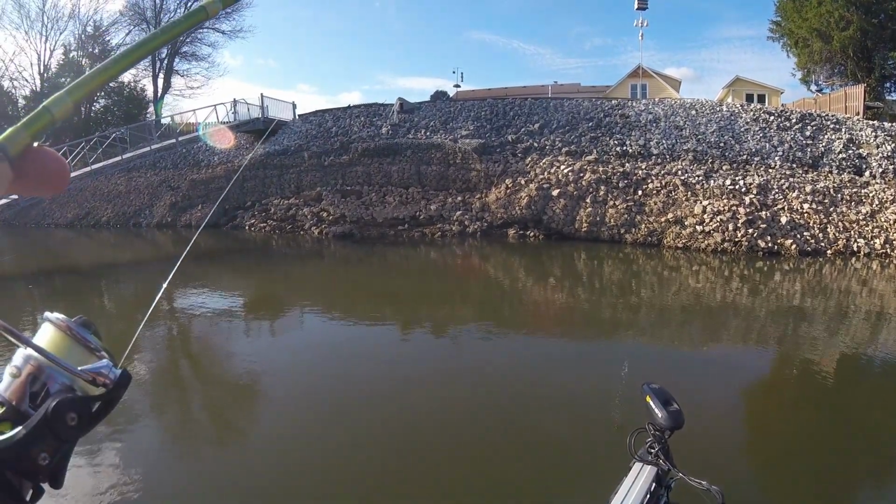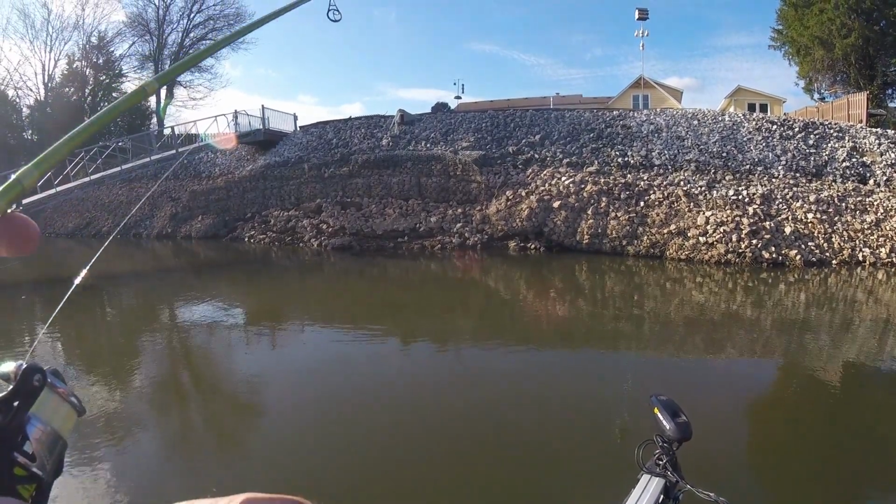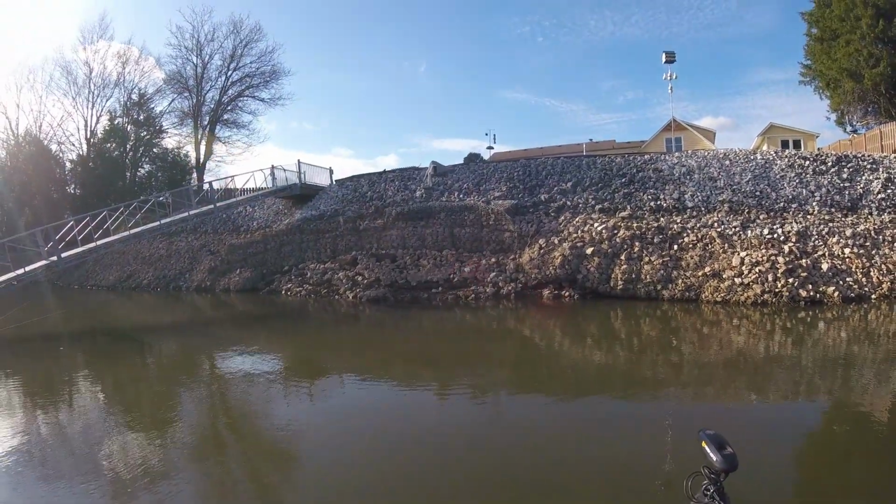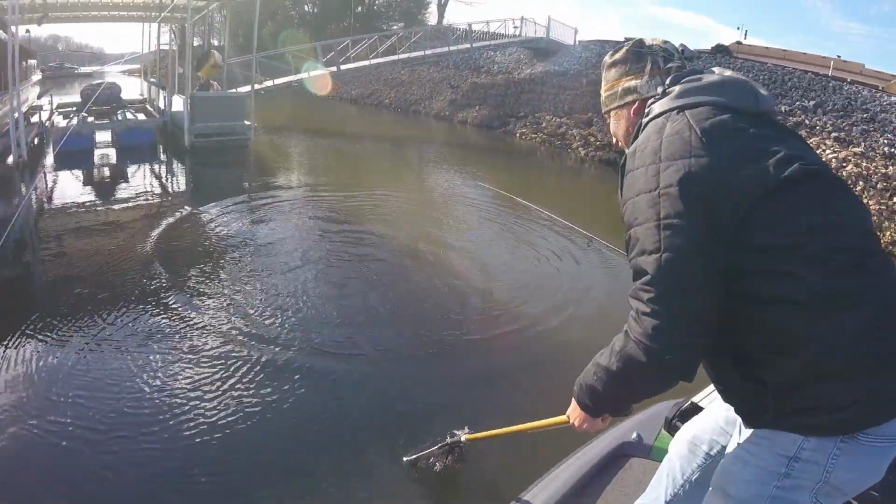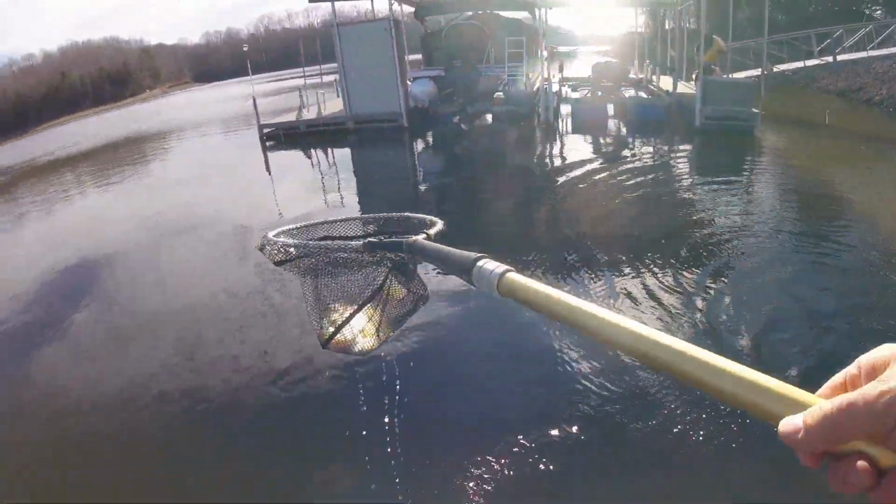Oh yes, did you get him? Boy, it just went limp right there. This feels like a good one. That's a dipper right there. Yes, sir. I thought that looked like crappie.